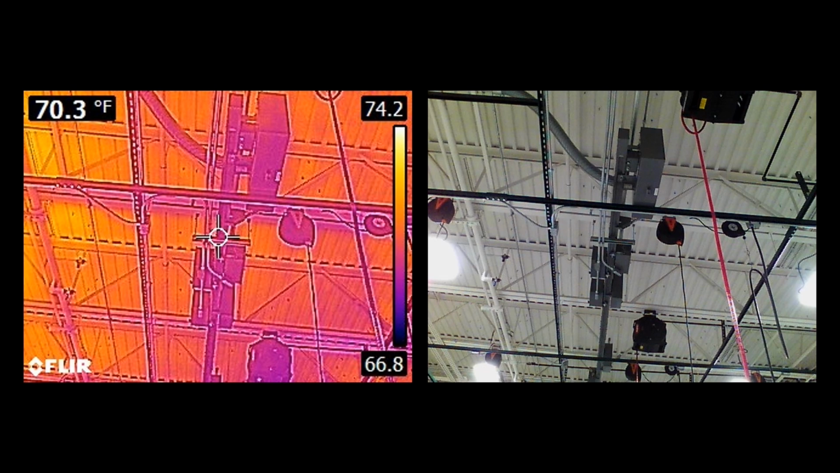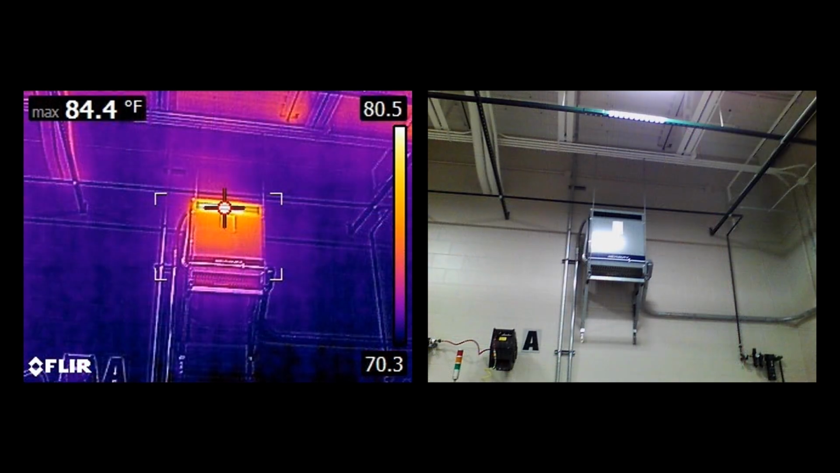Moving down from the ceiling to the wall, we have a shot here of a transformer, which we see, as we would expect, runs warmer than the surrounding area. It puts out heat as part of its operation. We want to be aware of what that temperature is because we can catch something if it's overheating.